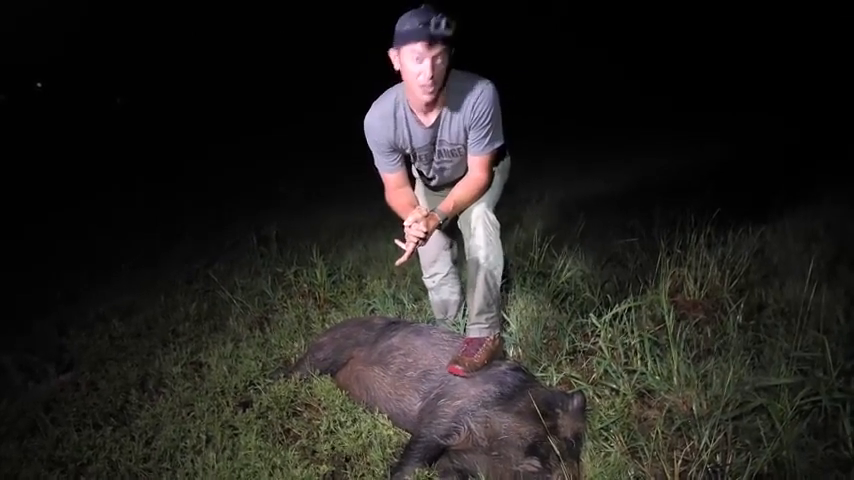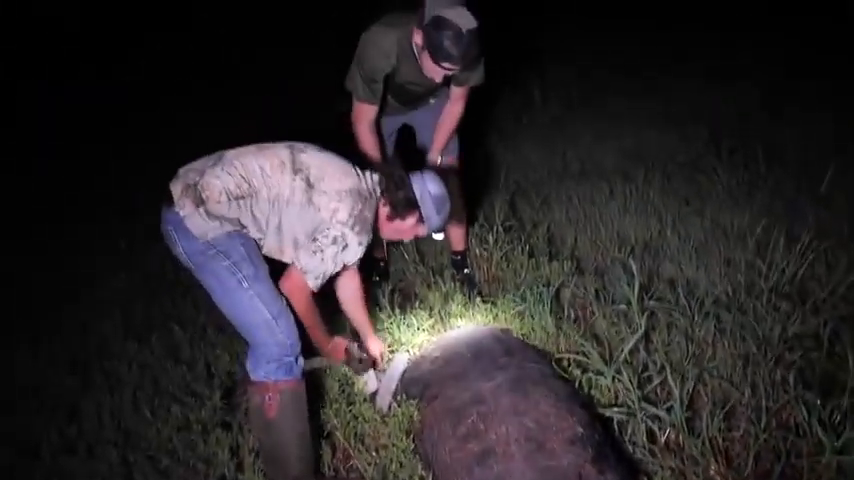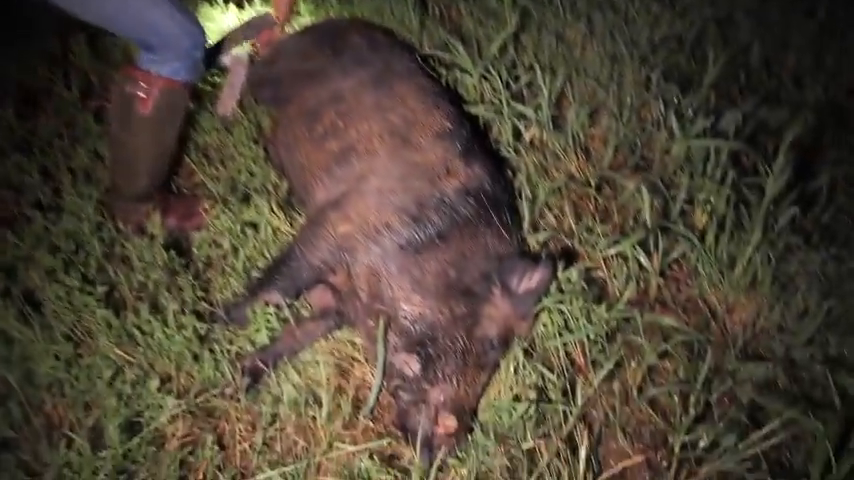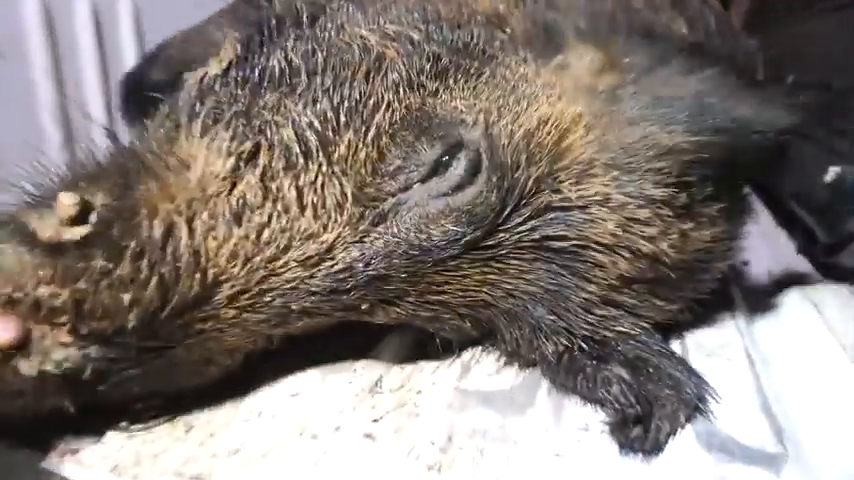That's right. We're gonna load up and we're gonna keep going. He's down the bottom, using his coyote bait. There's coyotes out here too. Oh, and there's coyotes everywhere out here. Might find one running in the field. Look at the coyote on him. Dude. Smelly sucker.